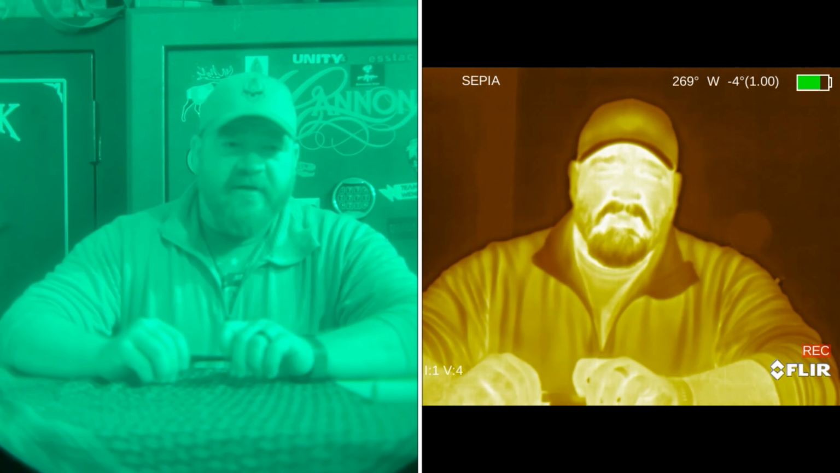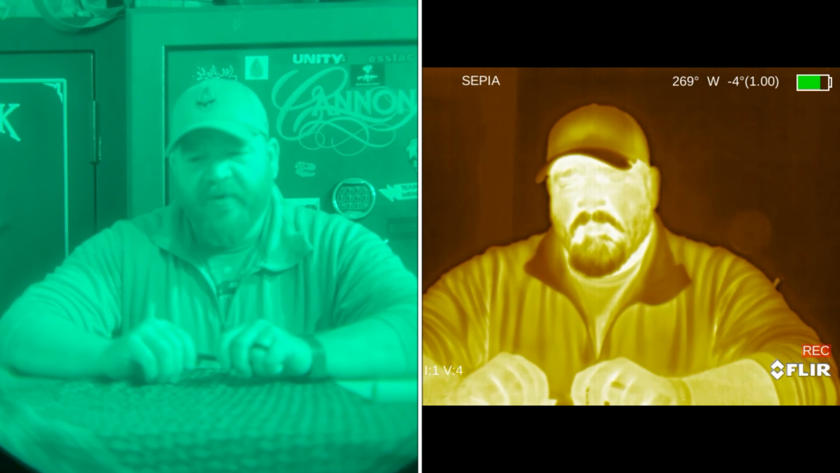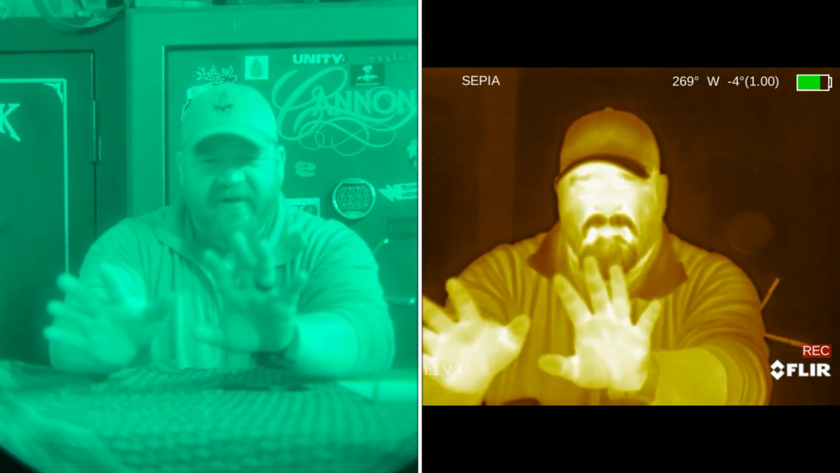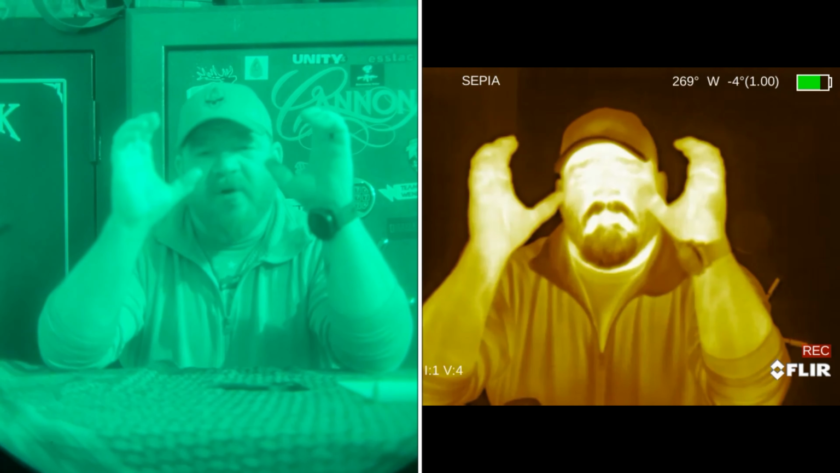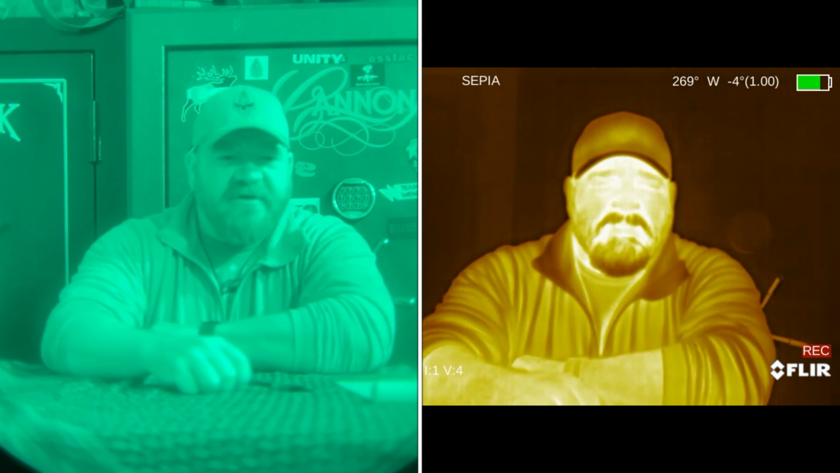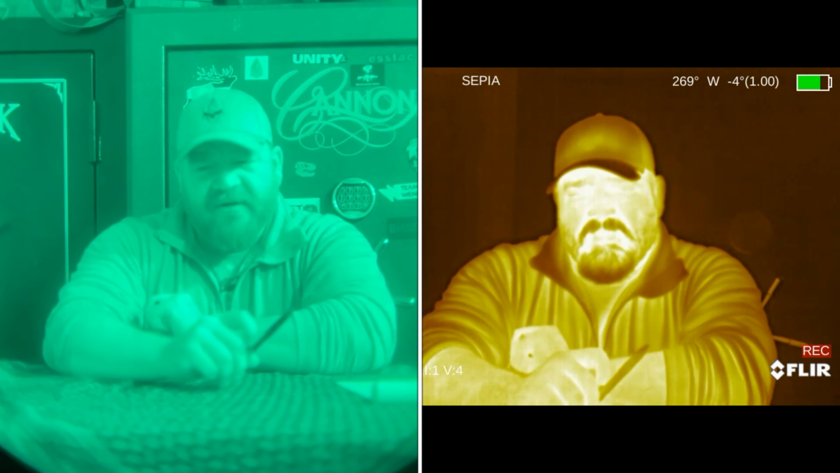Now we are on the Sepia palette. The Sepia palette is, from what I understand, where people have had the most success trying to fuse their images or to have an actual thermal overlay on their night vision when they're running both the PVS14 and the FLIR Breach. I personally could never get the images to really overlay or to fuse. It was always very clearly distinct.